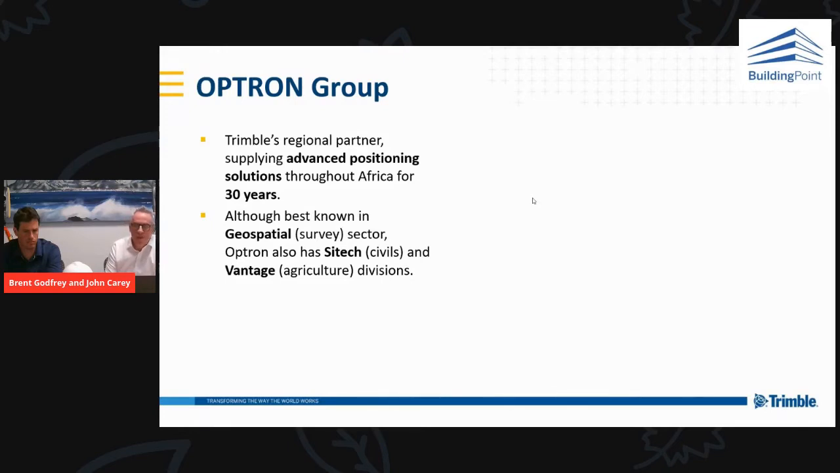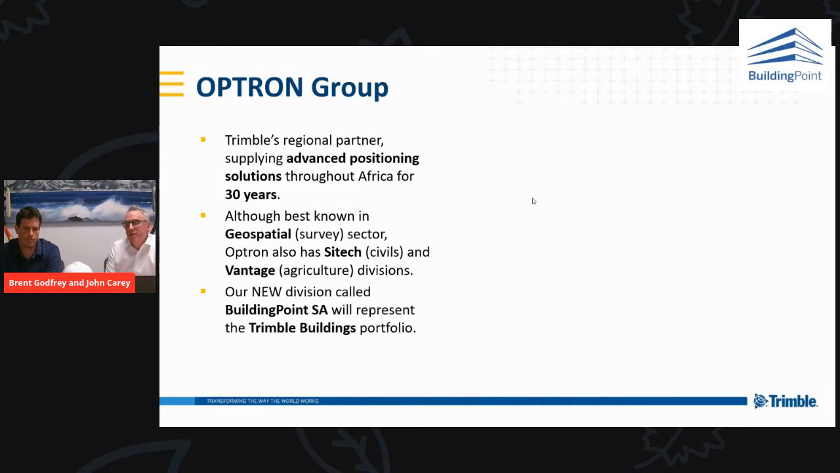Although probably best known for the geospatial survey sector, Optiron has other divisions within the group: a SciTech civils division, a Vantage division for agricultural solutions, and our new division called BuildingPoint SA, and we will represent the Trimble Buildings portfolio.